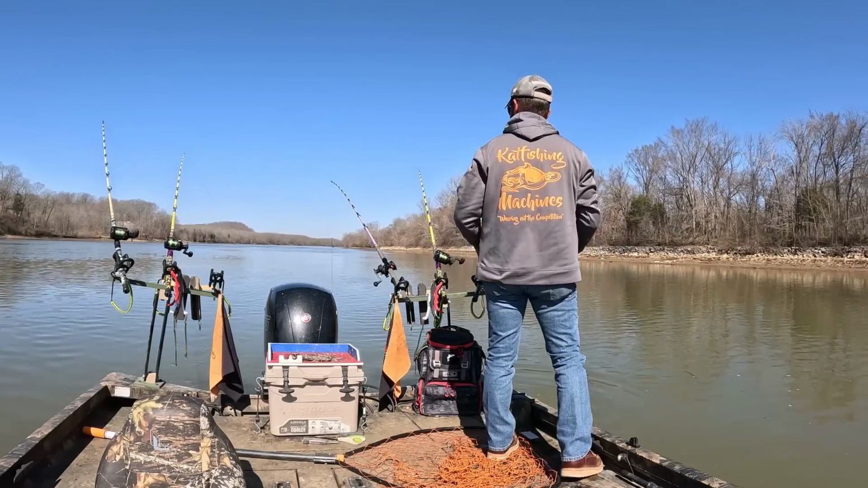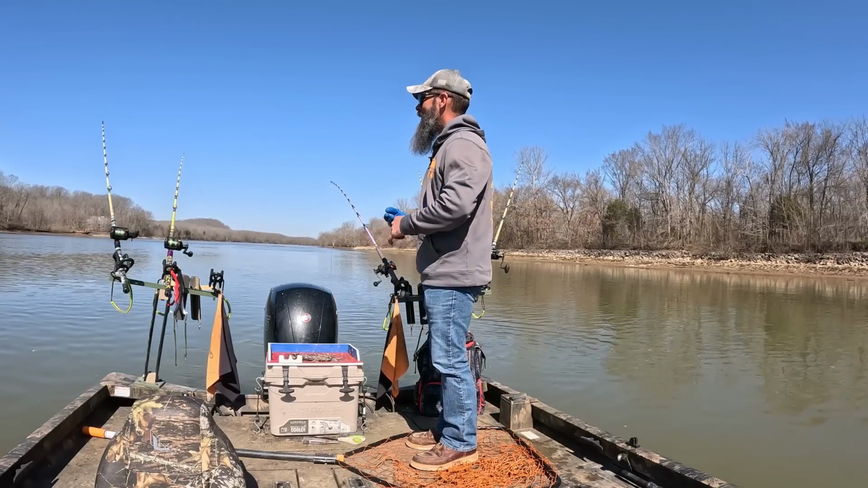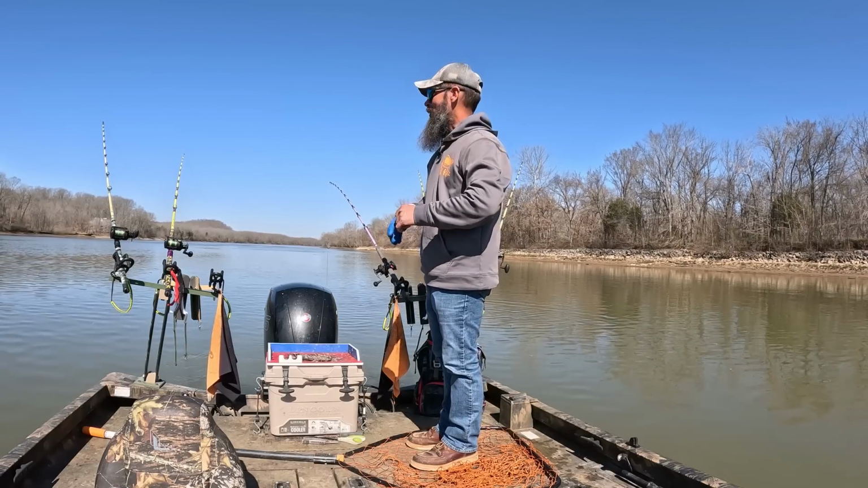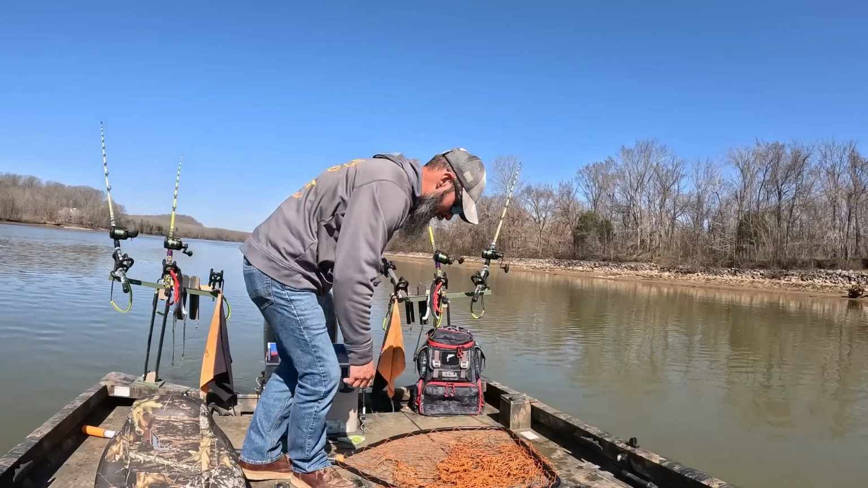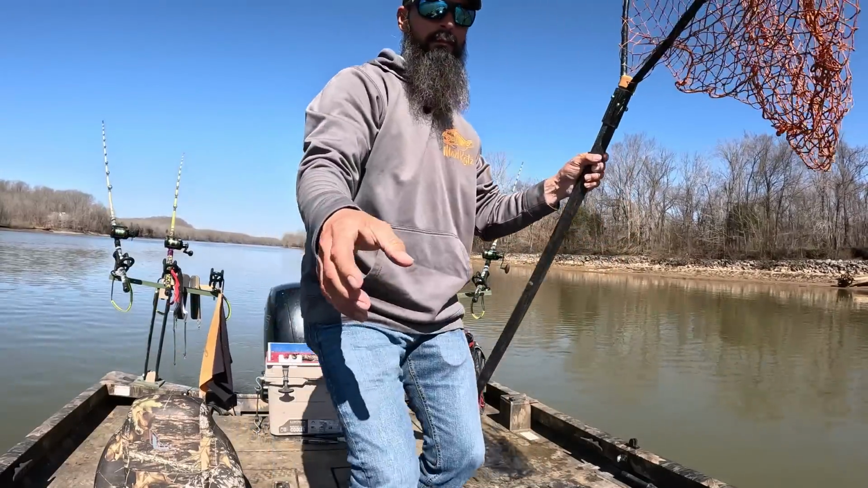There he goes. Back down to the edge of that ledge. Heck yeah. So I say, man, I was hoping he'd been a flathead, but you know, I'll take a good blue. Yeah, I'll take a good blue any day.